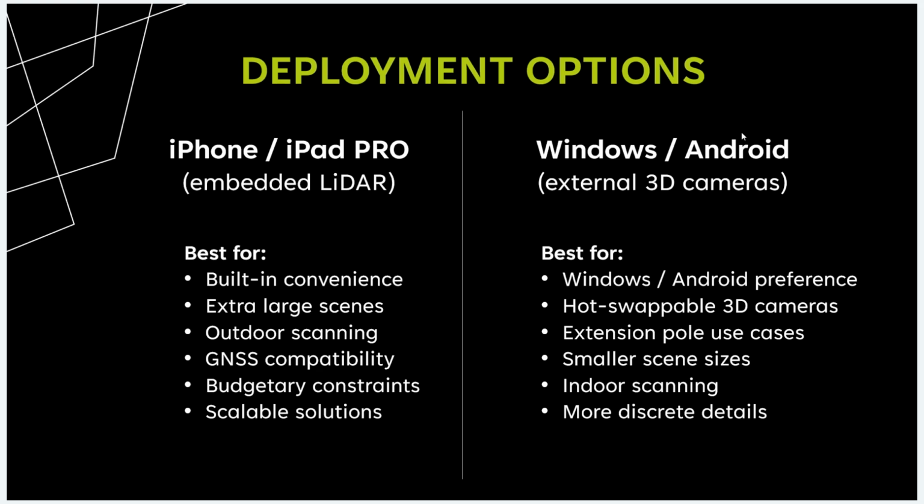That being said, we are still very, very excited and happy to be supporting and growing the hardware that we support on Windows and Android as well. We expect to see additional 3D cameras being supported in the future, so we're looking forward to that from some of our partners. But even today, there are definitely some use cases where this is certainly the best fit.